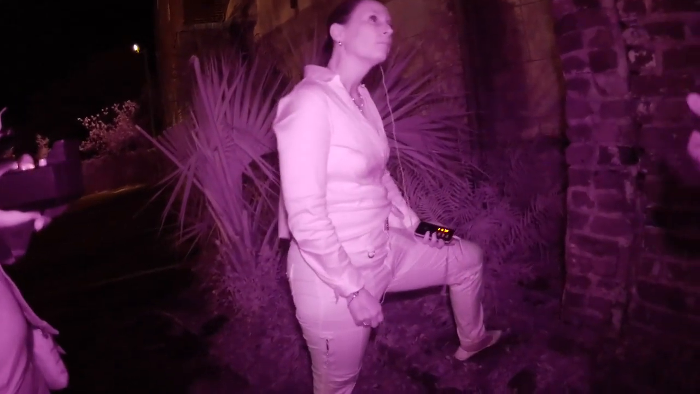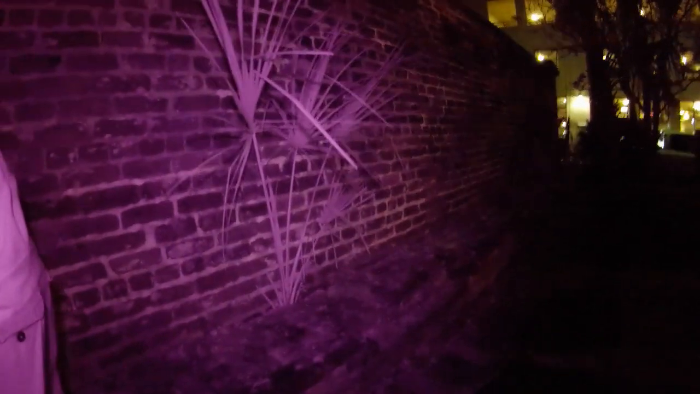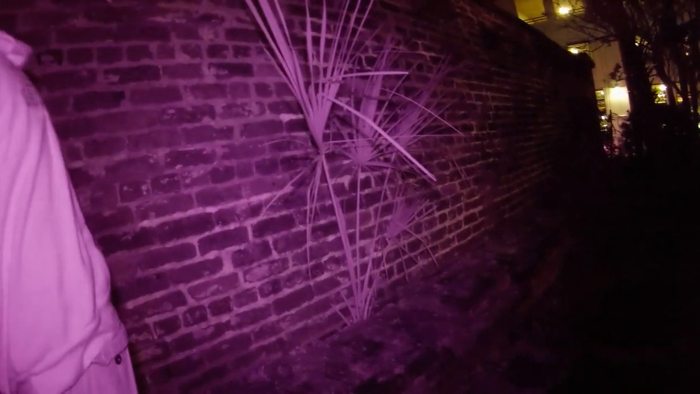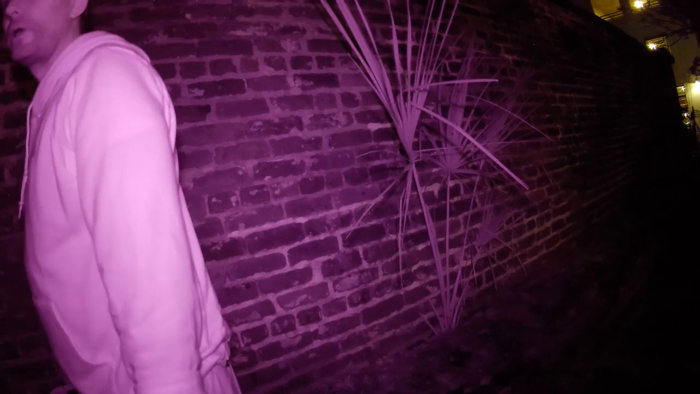It doesn't deal with Aunt Bonnie. Every ghost tour ends their tour with this story. That's why I don't tell it, because you've probably heard it before if you've been on another ghost tour in Charleston. But across the street, there's a sign right inside the cemetery. Oh yeah, I've heard this one. It says there's no ghost here but the Holy Ghost.